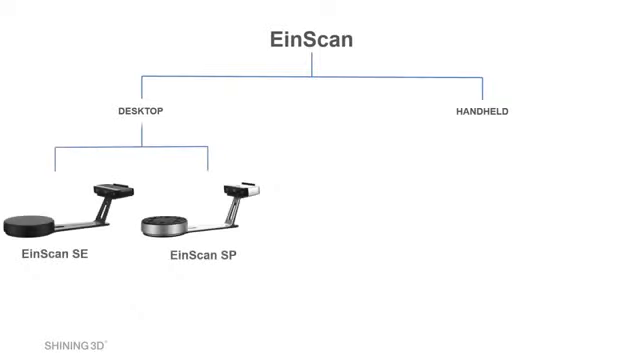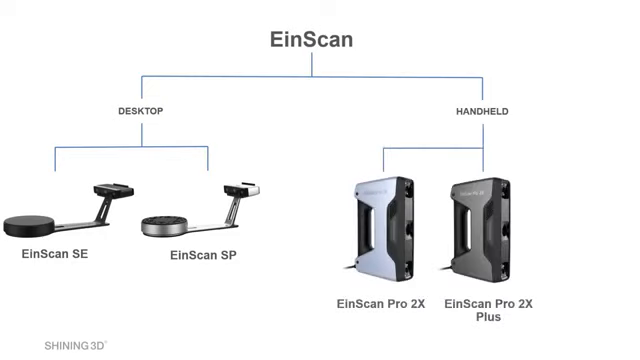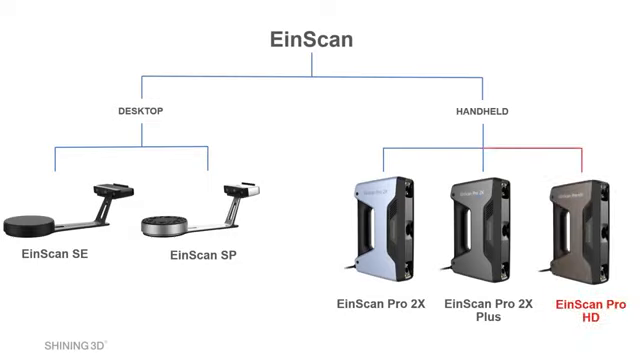As maybe most of you know, in the EinScan family we have different products, starting with the desktop scanners, the EinScan SE, our most affordable scanner, up to the EinScan SP, and for the handheld scanners we have, up to now, the EinScan Pro 2X and the EinScan Pro 2X Plus, and we add a new product to the family that is called the EinScan Pro HD.